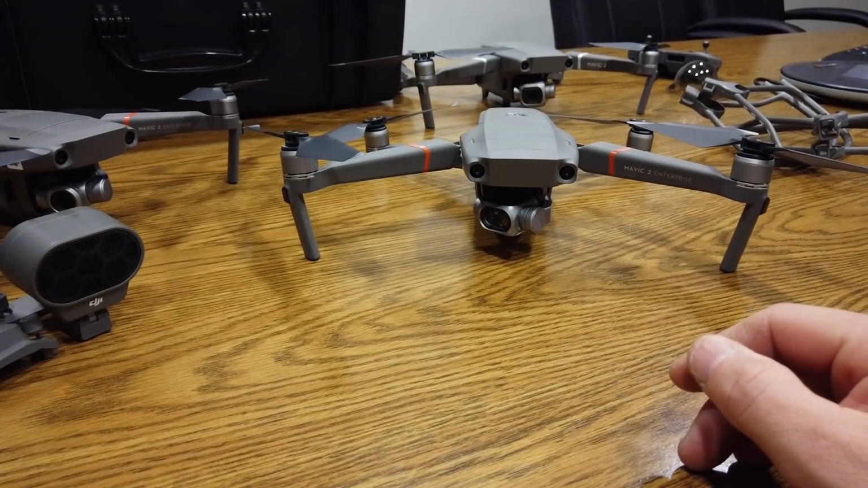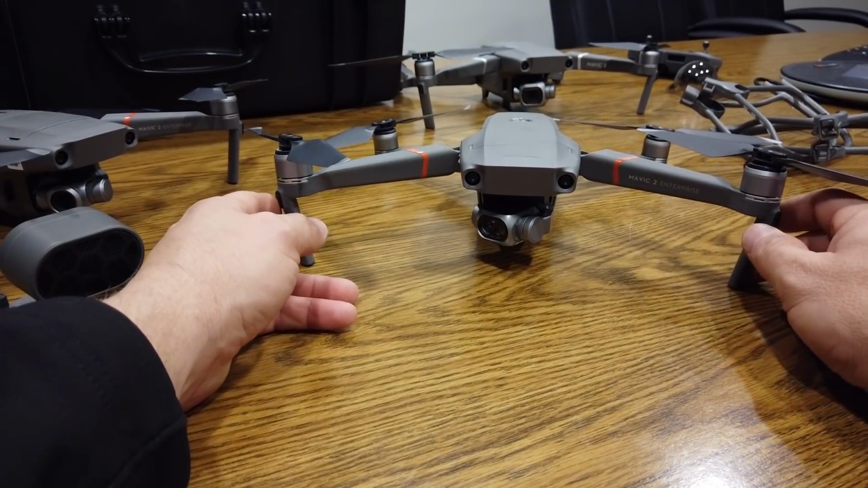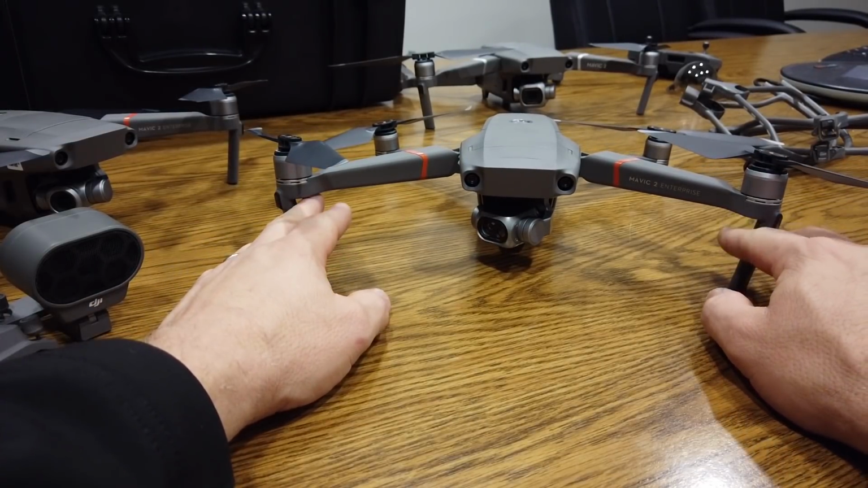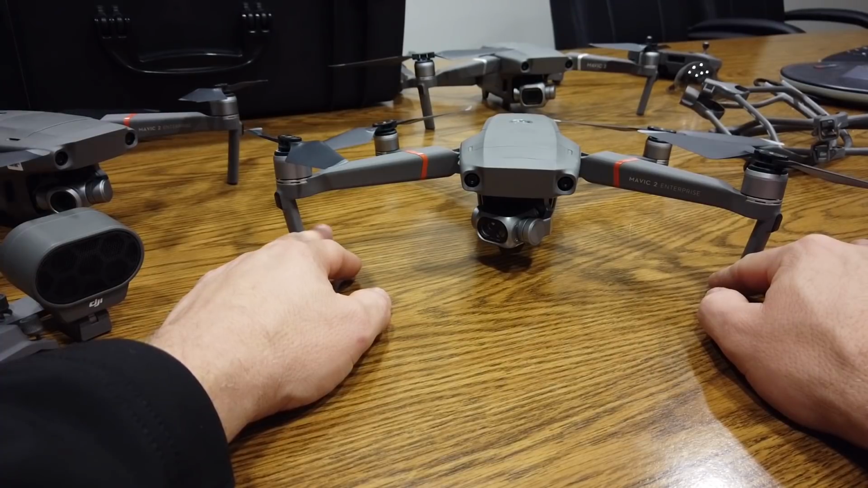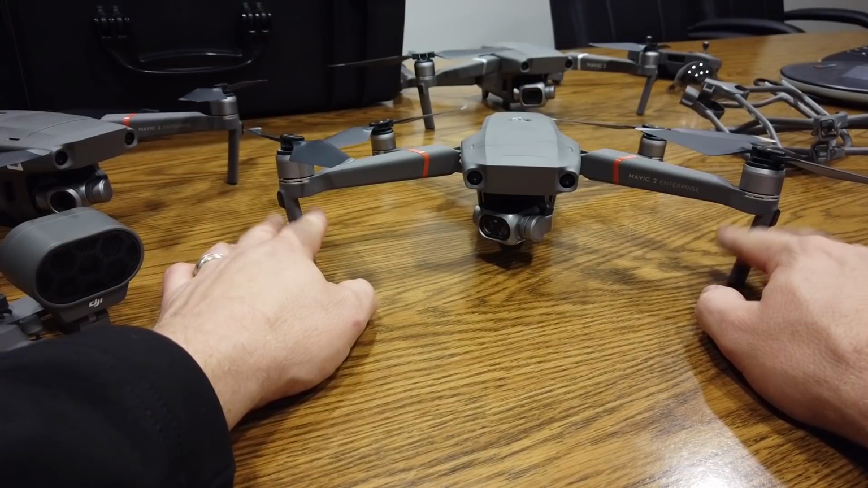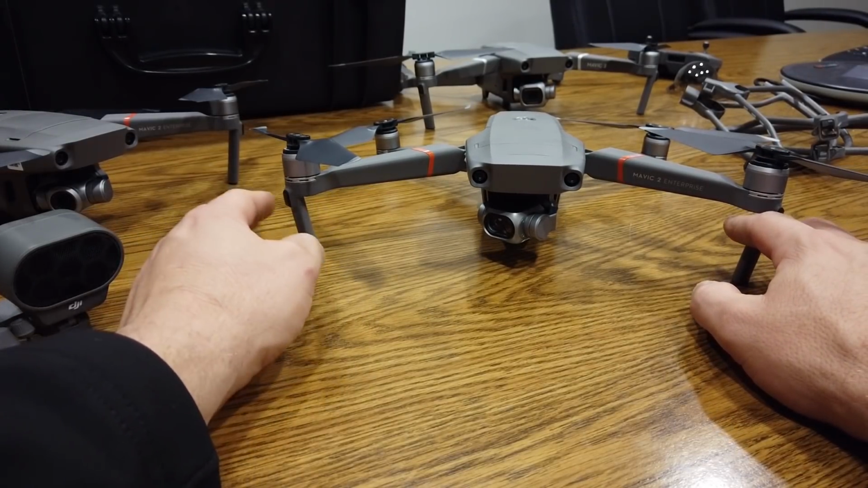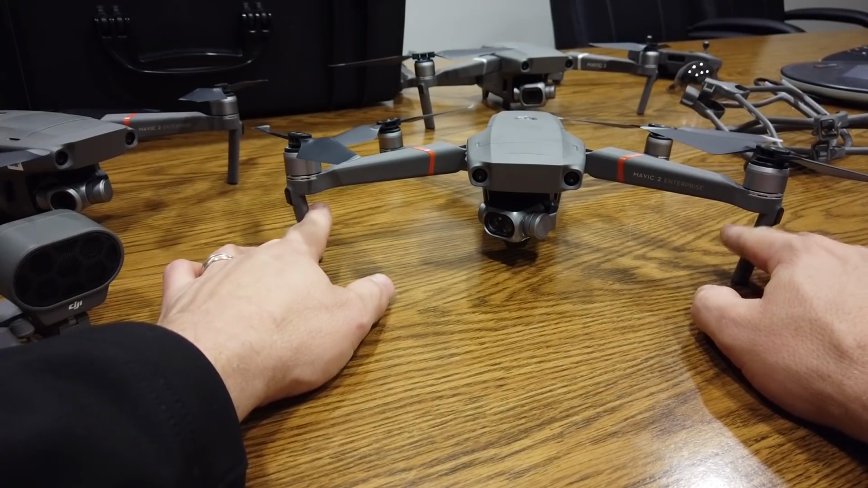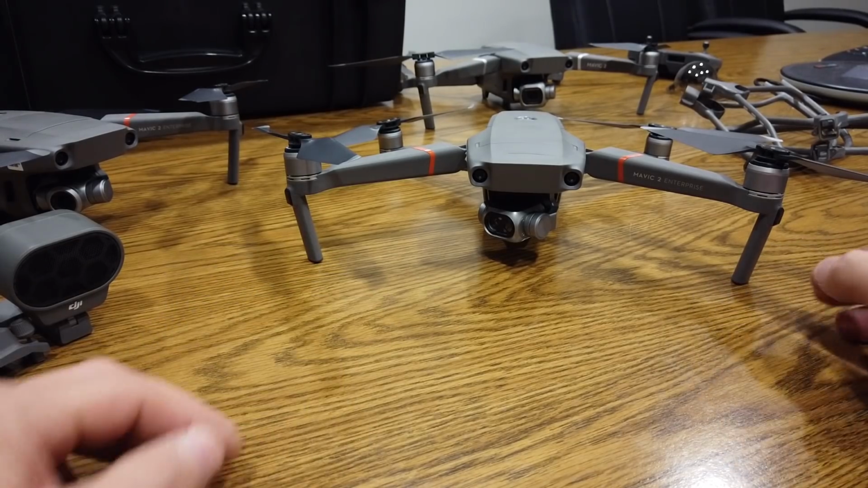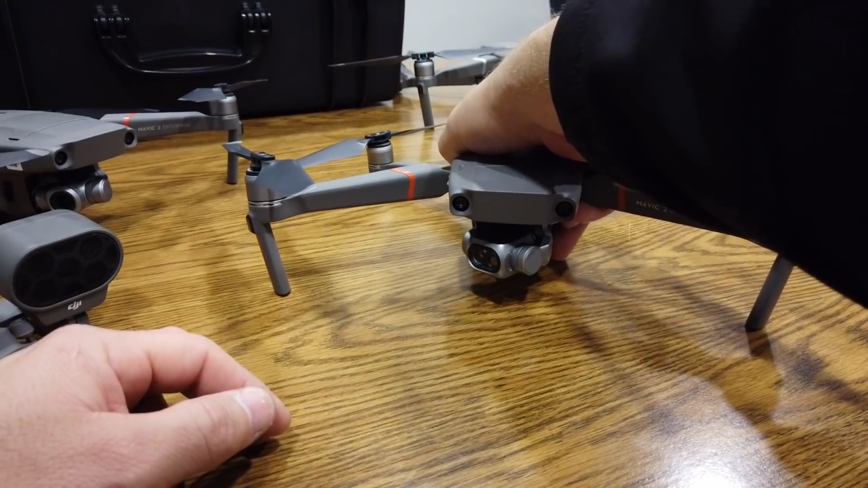Probably the only other challenge, and I wouldn't say this is necessarily something that they would do, but this is probably third party, is that for public safety, a lot of times we don't get the luxury of landing out on flat pavement. Some people hand catch and hand launch, but there are landing gear extensions for the Mavic 2 Enterprise, and they fit on the Zoom, and they fit on these two. I got those from Fly High USA as well, and it picks this thing up like an inch or two, so you can land in some tall grass and stuff like that.